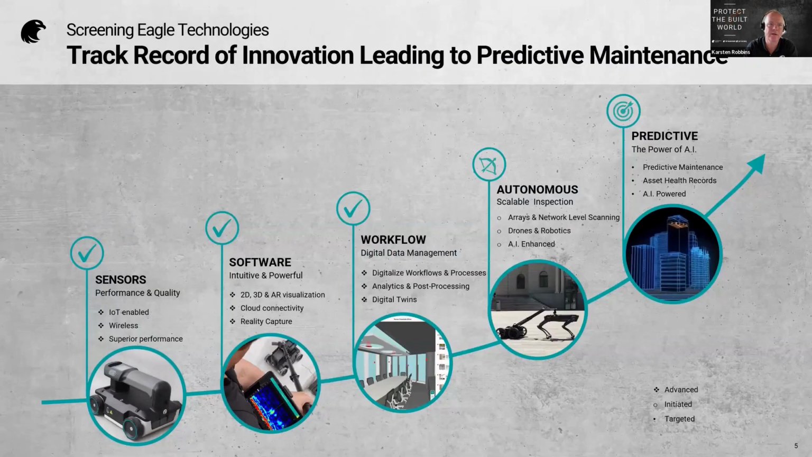And we have a track record of innovation. So we really started with our sensors, where we really had IoT-ready devices. These are all wireless with really, really good data capture. We use the iPads. We're an iOS first system, where we use the software to really build these kind of intuitive, powerful interfaces to help you leverage not only 2D, 3D, but make sense of your data, leverage cloud computing, and being able to do real-time capture of the data.